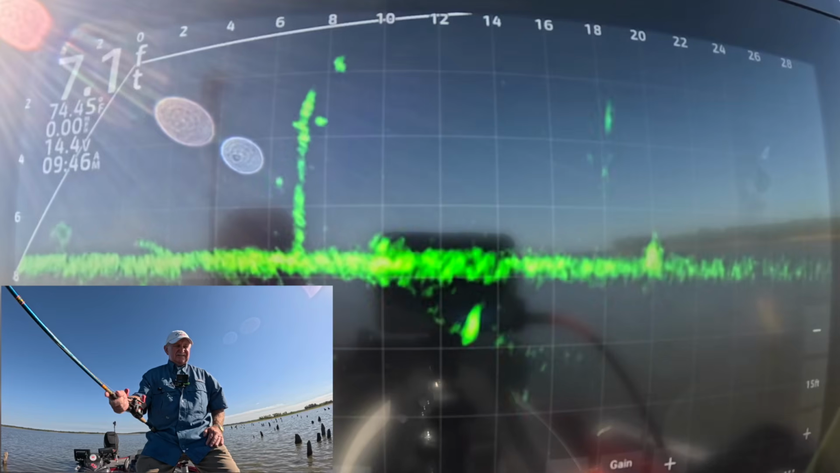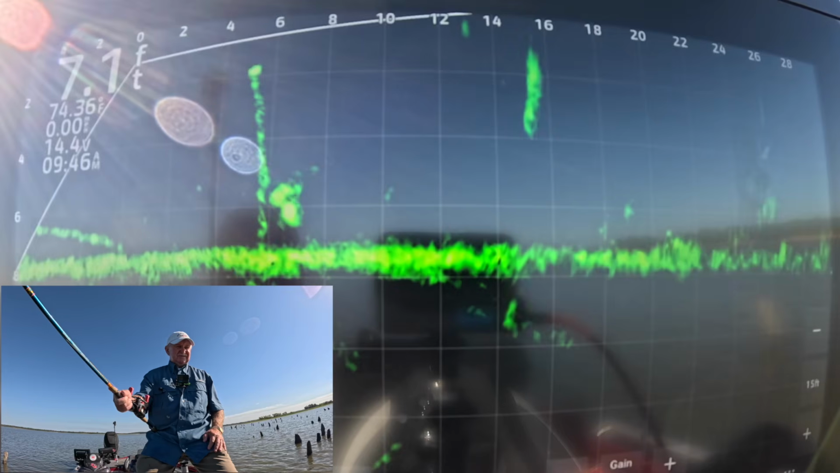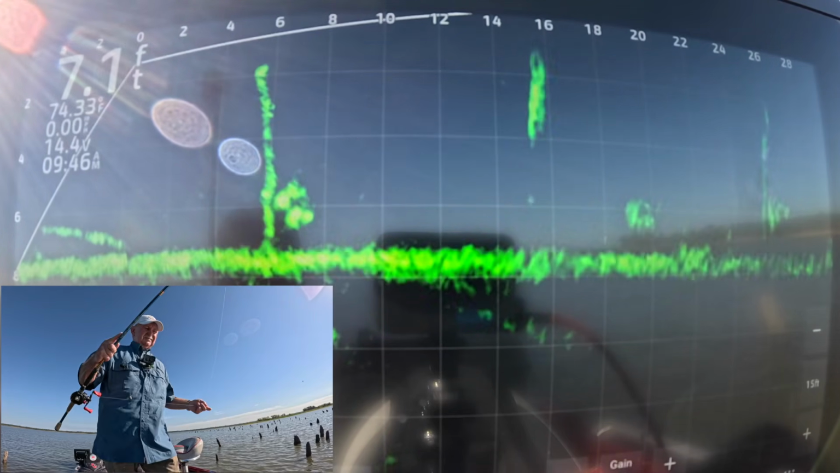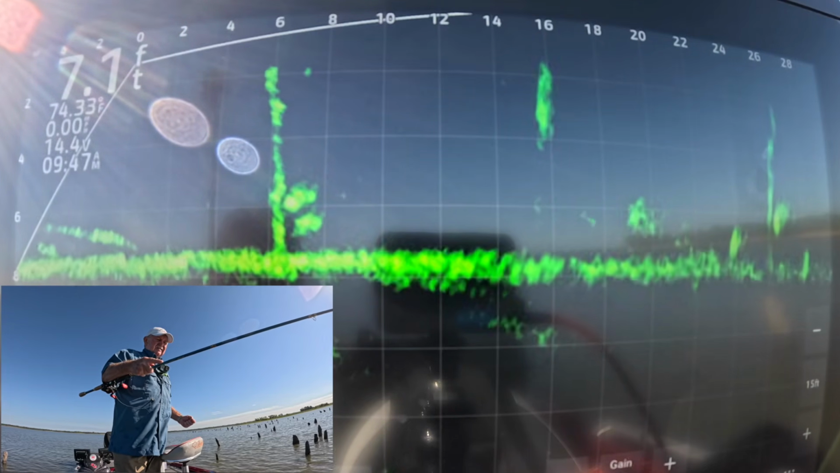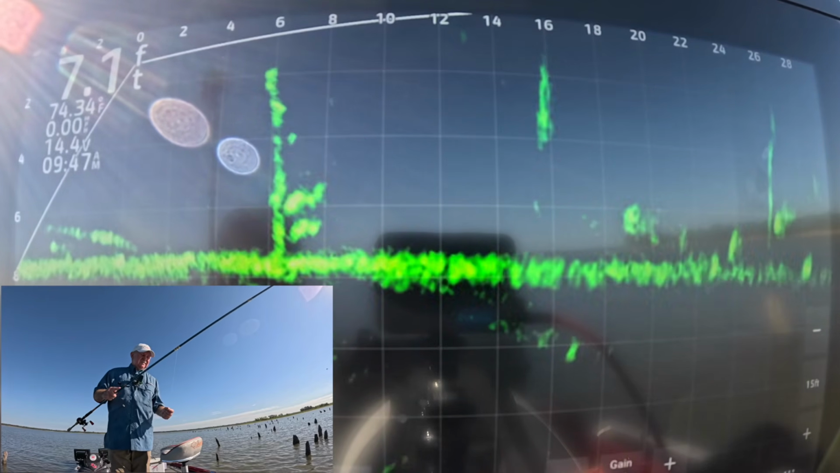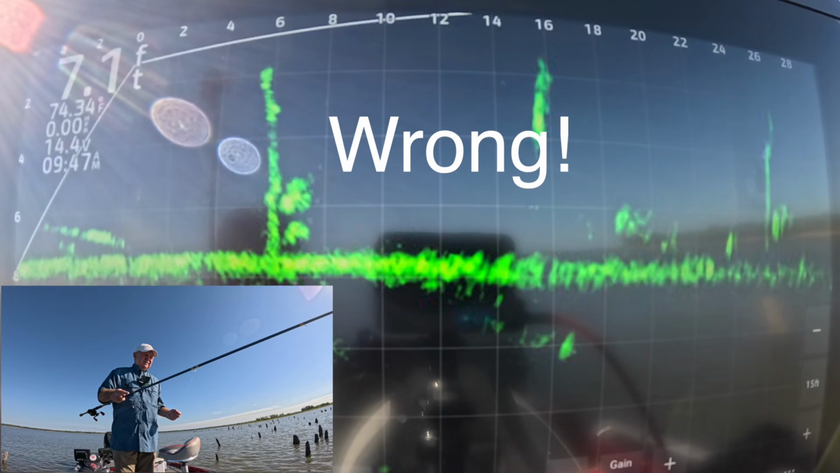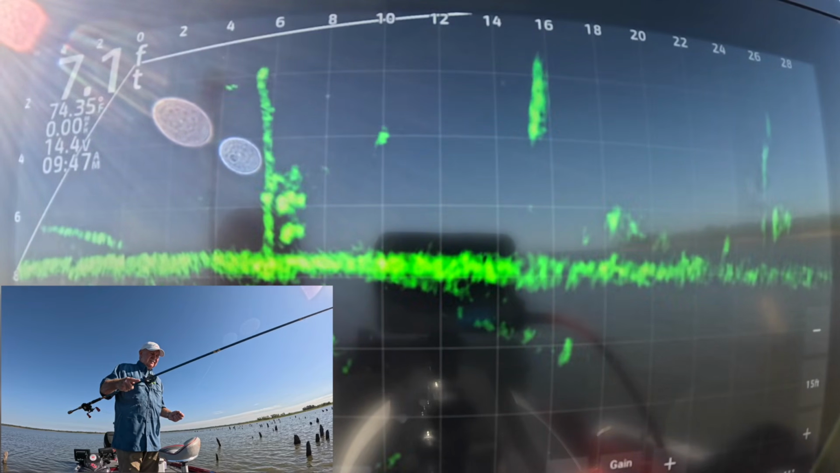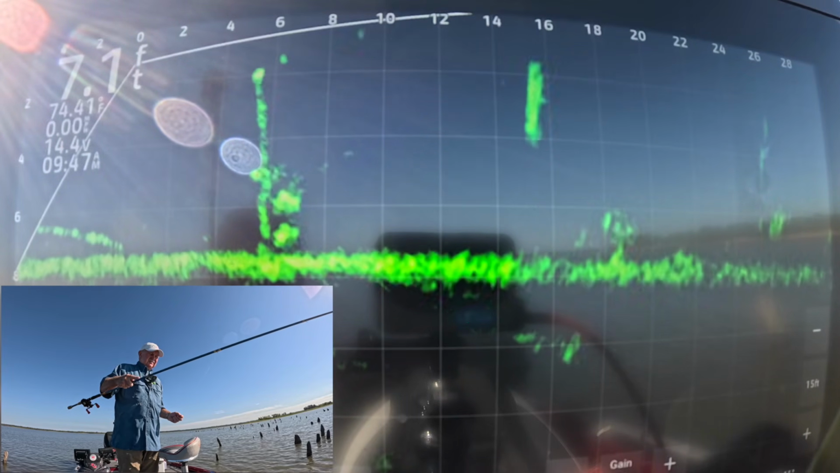What else we got out here? Anything? It looks like a crappie fish. There, that's it right there. Let's fish for those. I'm not sure what that is, but we'll find out. I don't think that's a crappie on top. Not sure about on bottom. I don't know where my jig is. I'm right on the tree, I think.